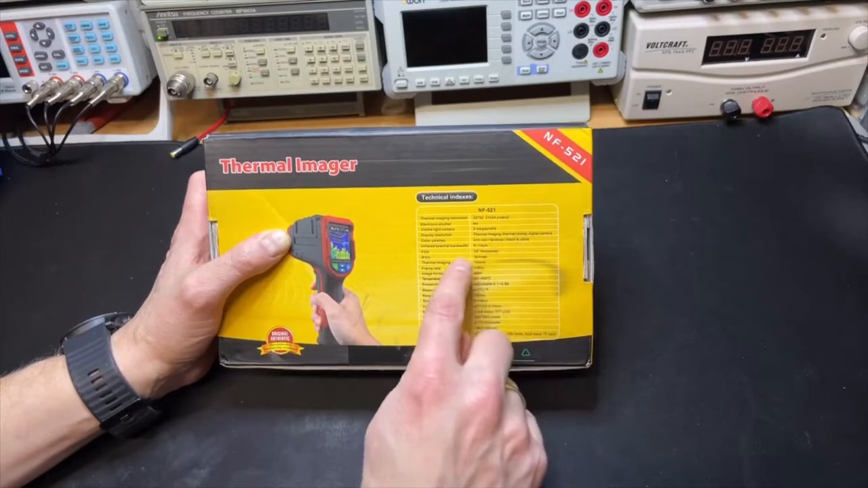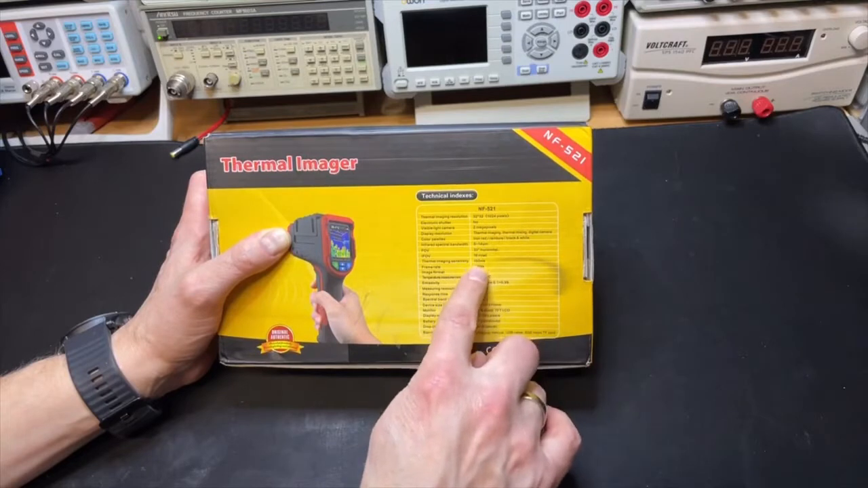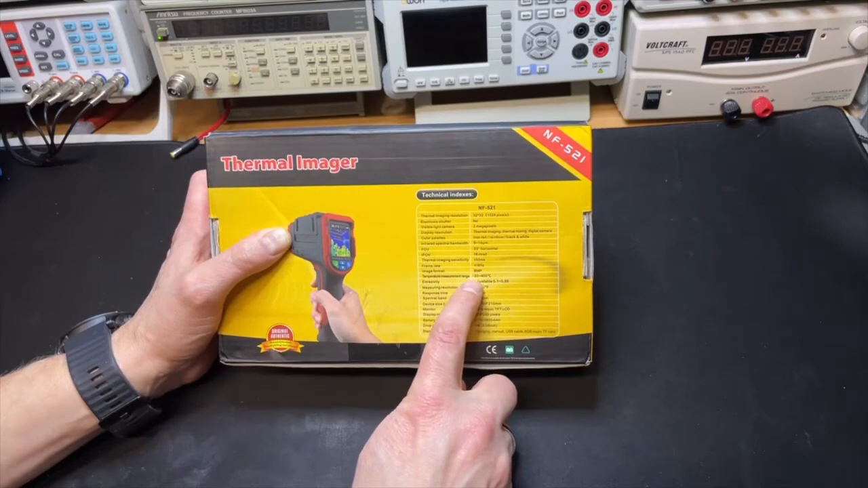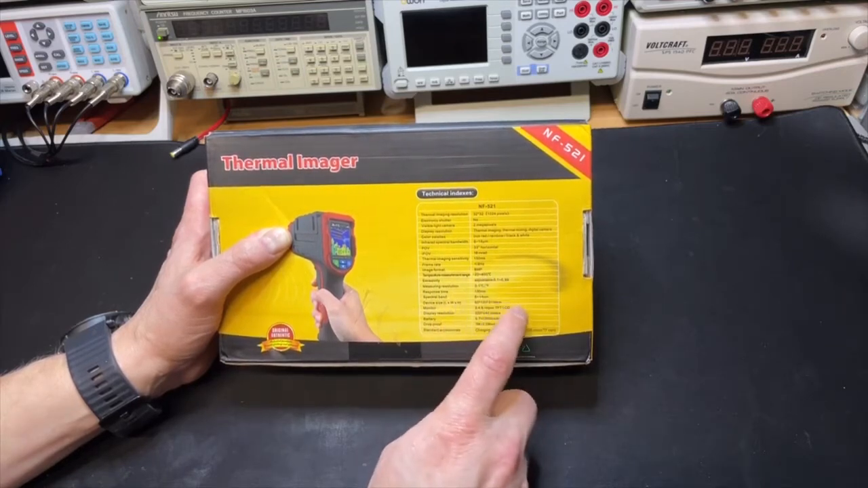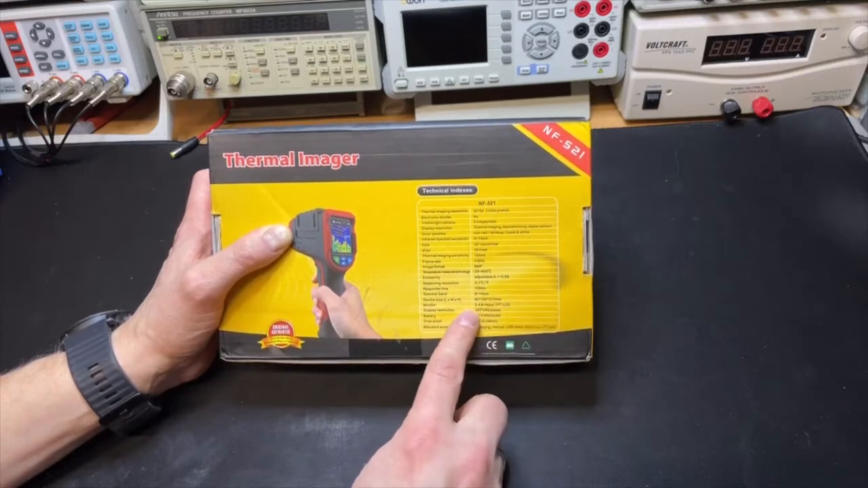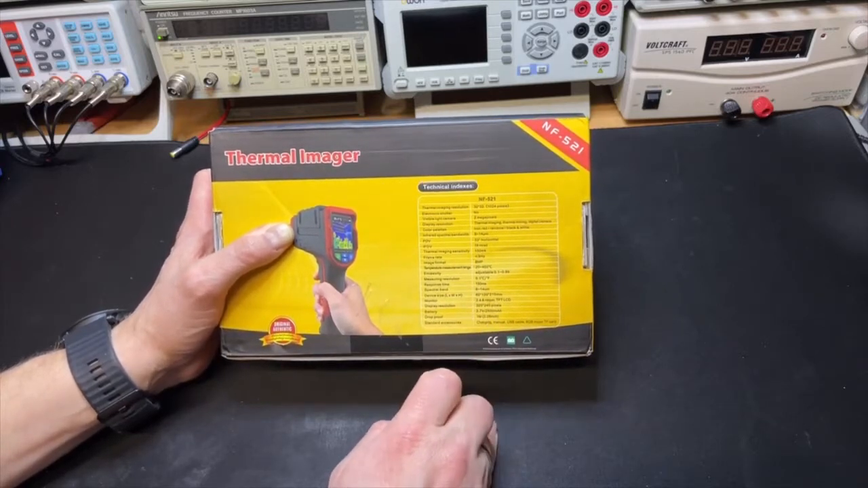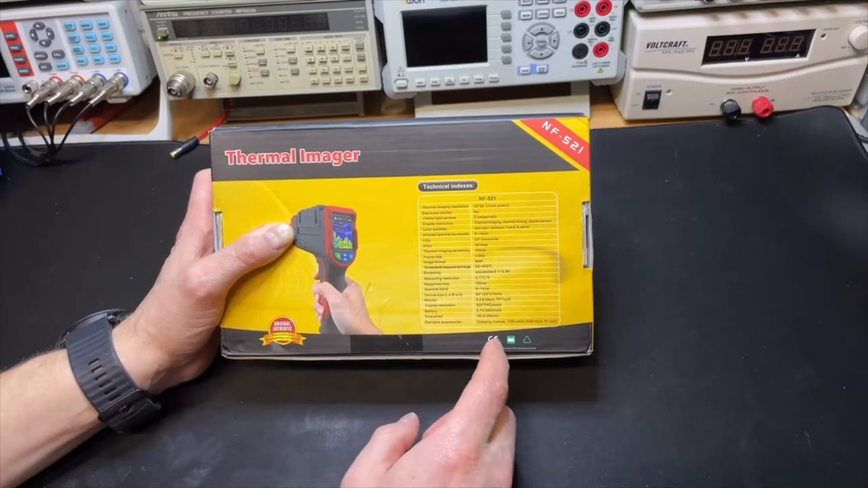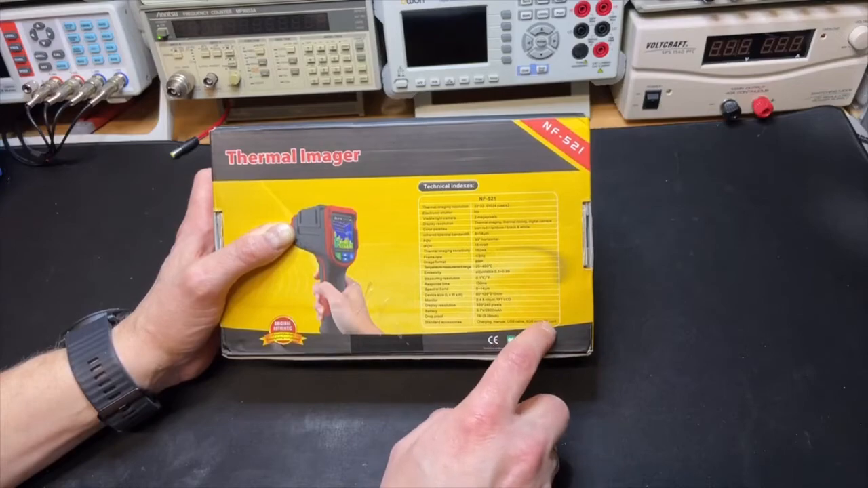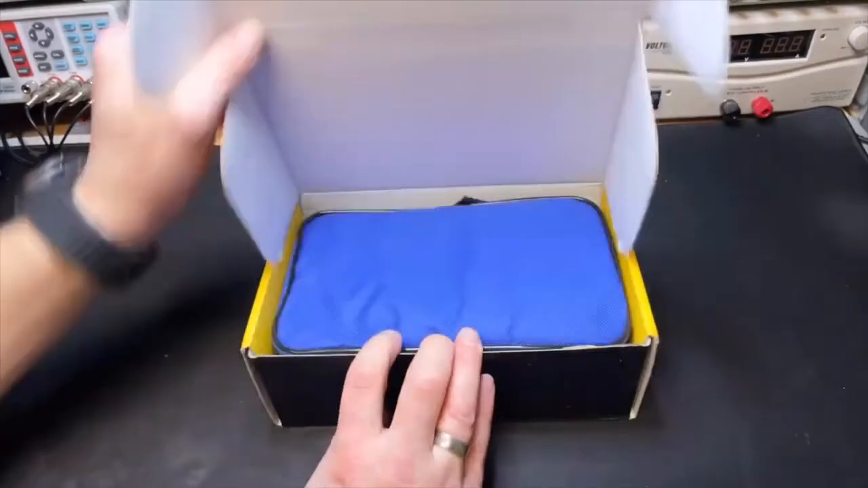Well, you can do different types of images, the rainbow or the red or the black and white. It can store pictures in bitmap. It can measure temperatures from -20 up to 400 Celsius. You can even change from Celsius to Fahrenheit if you want. The display is 320 by 240, so that is okay. It has a battery, and it even has an 8 GB micro SD card included. So let's see if that is true.